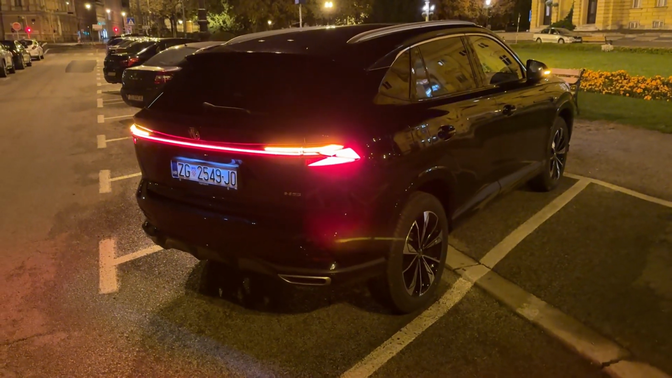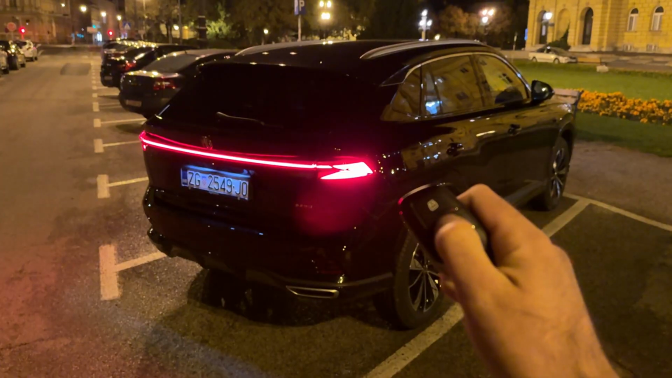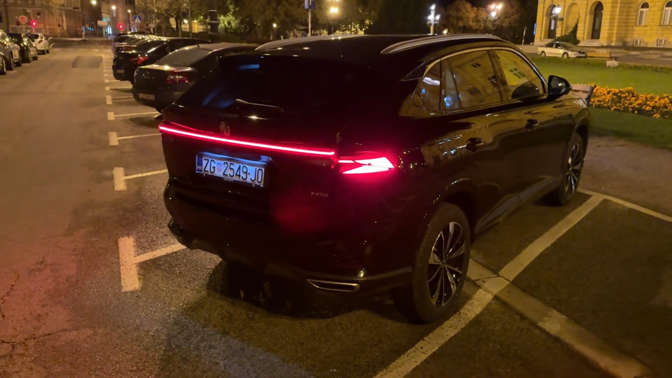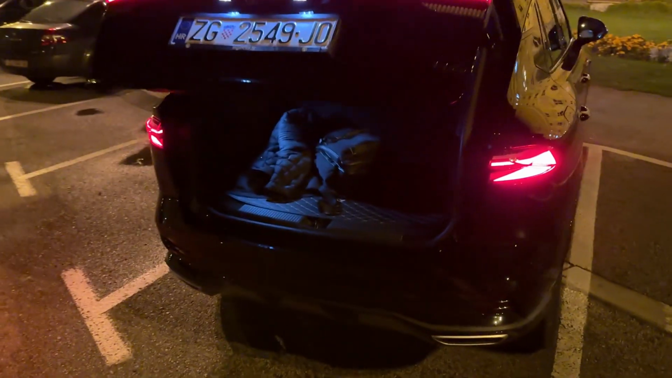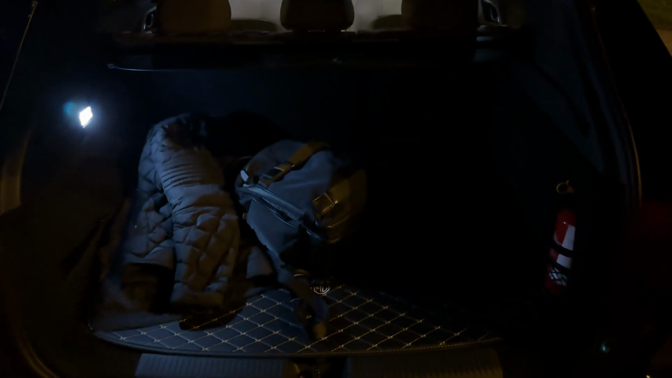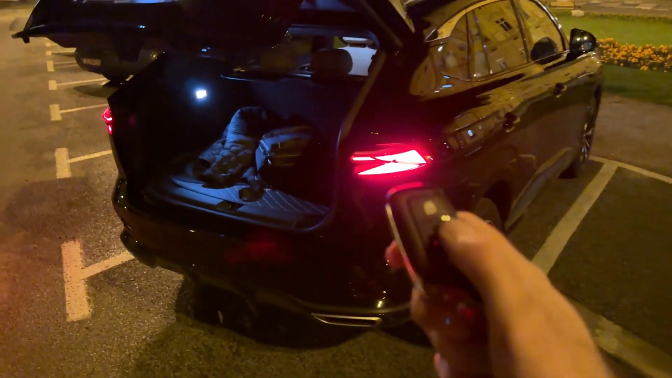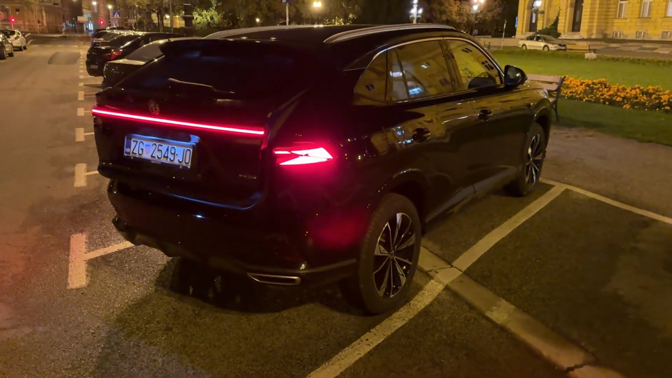And we can open the tailgate also with the button on the key. So let's do this. There we go. And the trunk is bigger now, so 507 liters, 44 liters more compared to the predecessor. Let's press this to close the tailgate, and of course we can do it here as well.